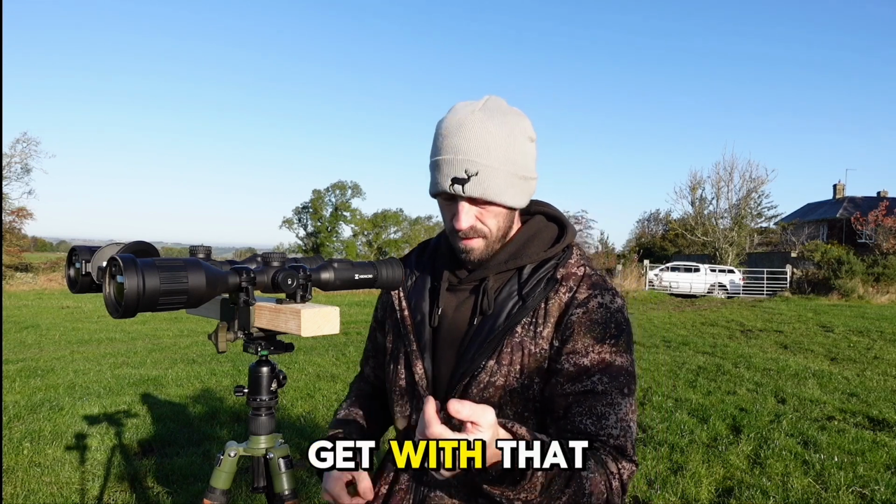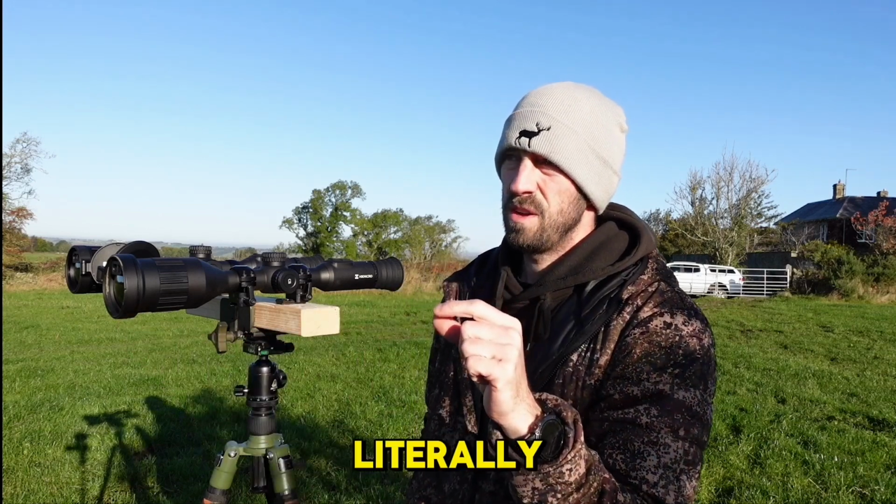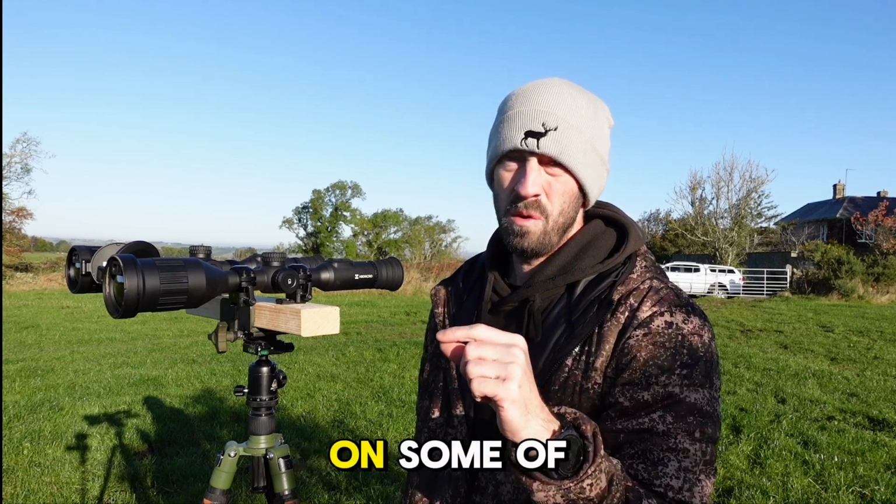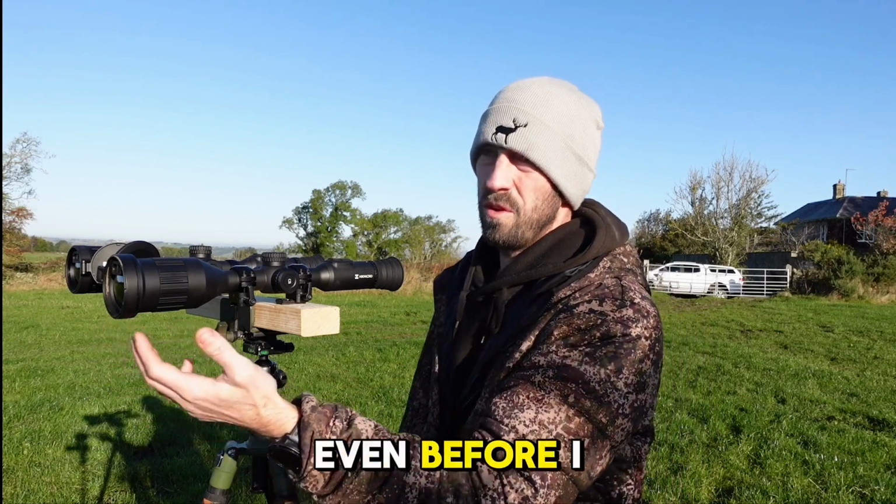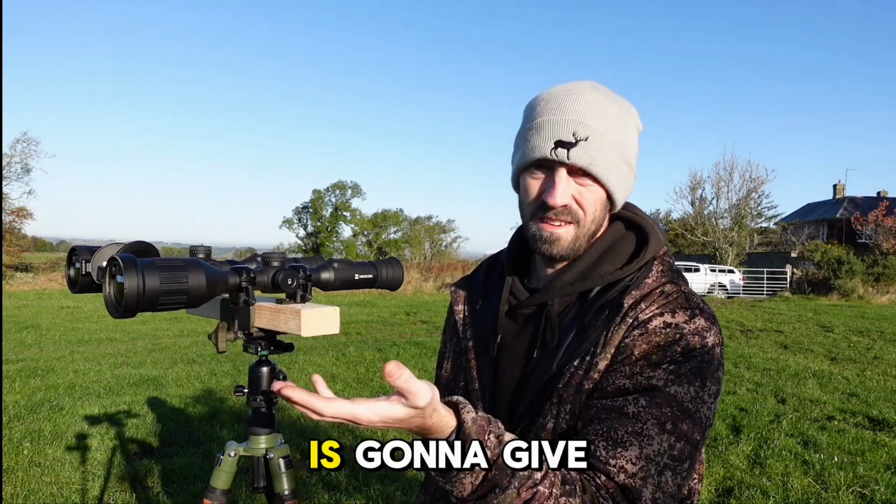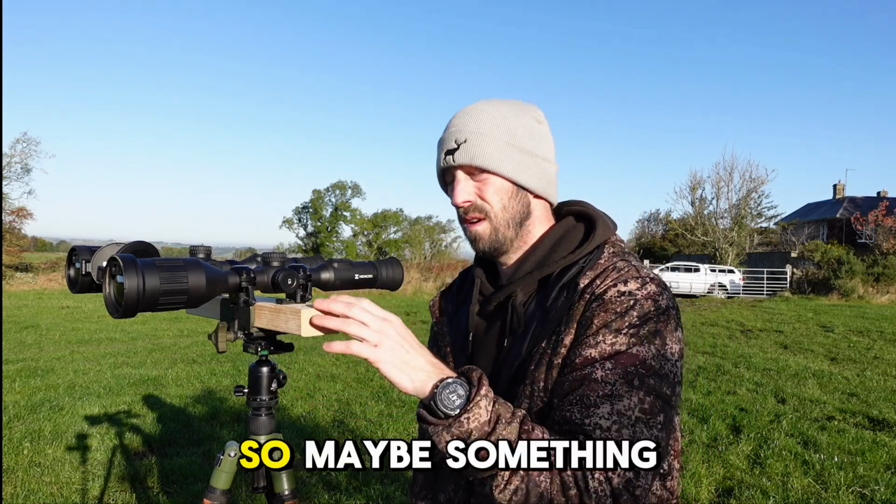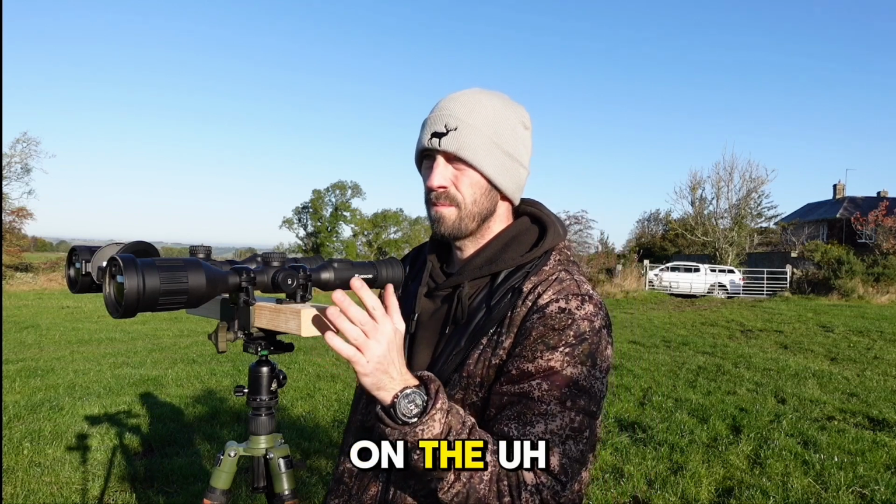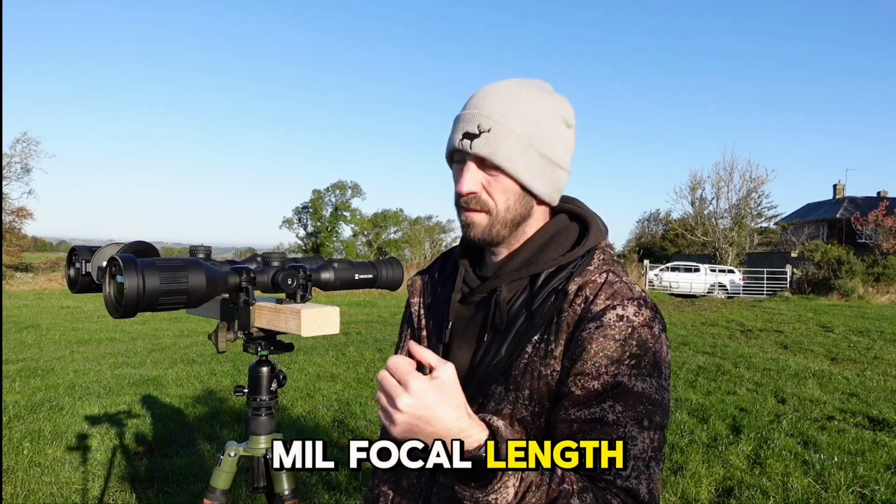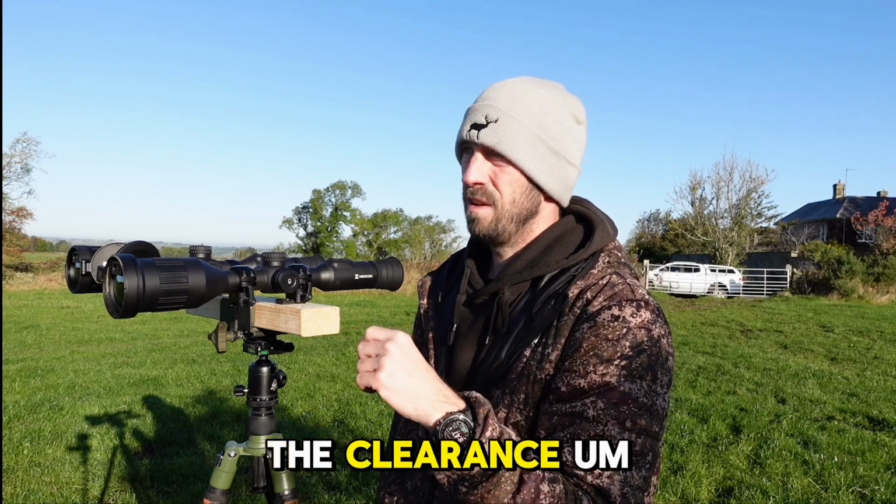But what you do get with that, obviously, these are Britannia high mounts. I was getting literally probably 50mm clearance on some of my rifles and maybe 20mm on some of the other rifles. Even before I'd taken a shot, I was getting glow off the moderator. Again, the bigger lens is going to give you that, so unless you're putting some extra high mounts on or it's right up there, you're going to get that. So maybe something to think about on the SX model. Not going to get that so much on the 50, being a 50mm focal length. You're not going to get that glow so much. You're going to be able to get it a bit higher away from the barrel and get the clearance.